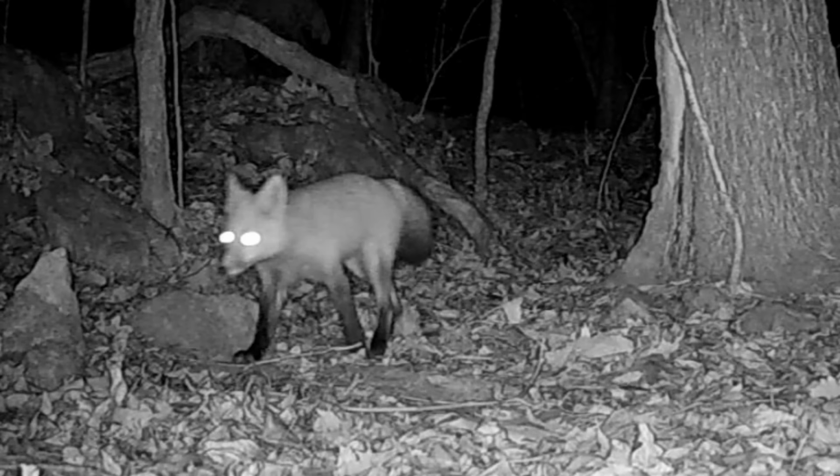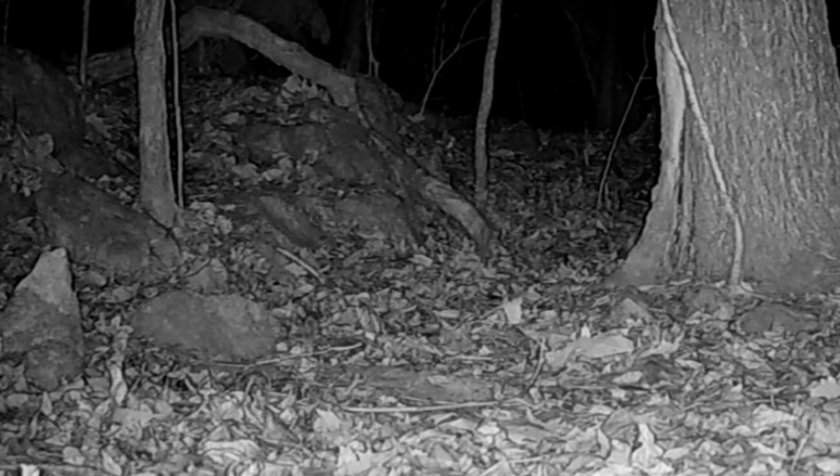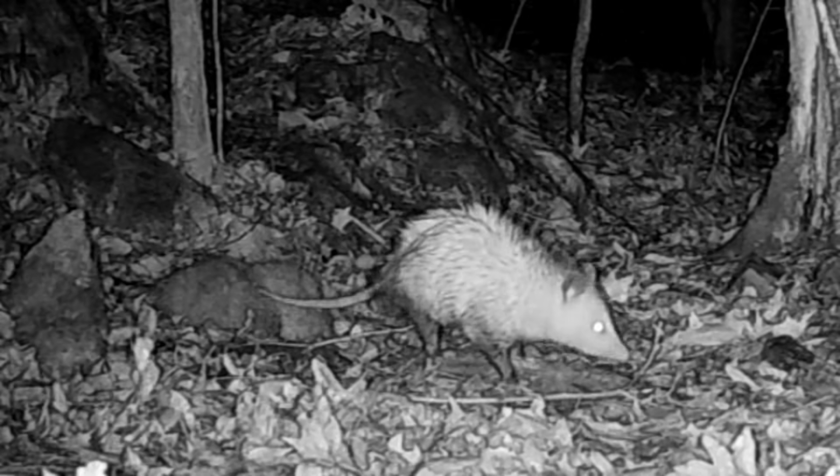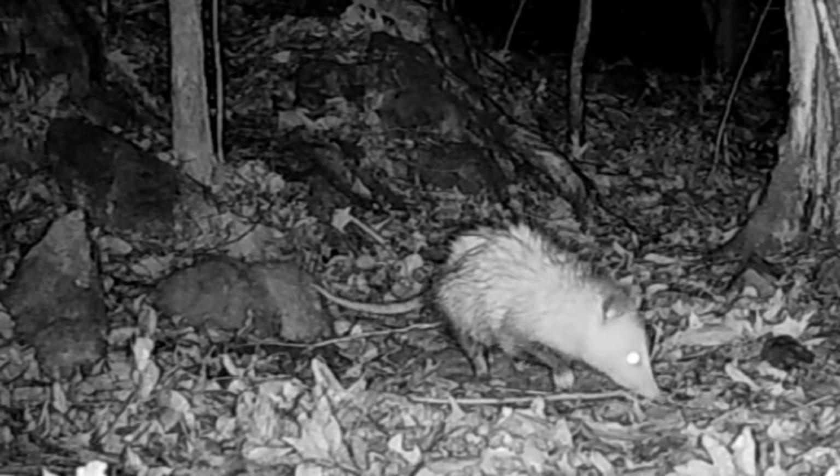And down the tree, here's a red fox. Now you can tell by its red legs. It's not a gray fox. This is a different fox. I like to film it during the day. And there's old Wet Willie on a wet night down the tree.